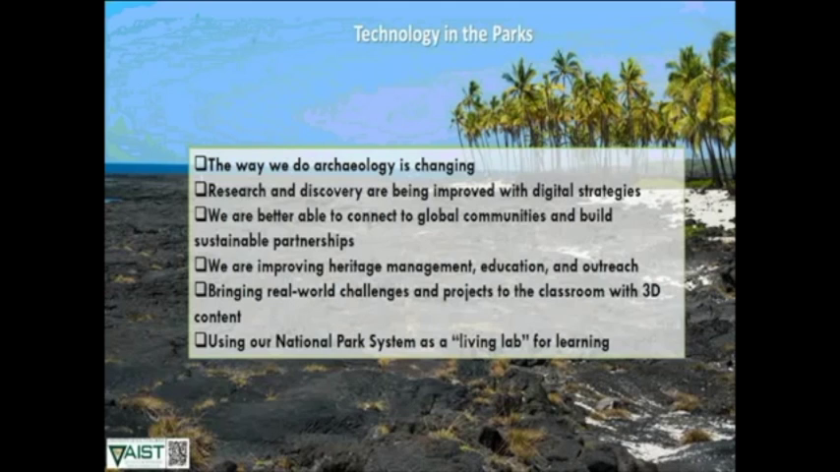So, in conclusion, I'm hoping that you'll have some questions. We're really seeing that archaeology is changing. Technology is continuing to change, and we expect lots of new things in the coming years, and we're trying to stay ahead of that and showcase these things to the Park Service. We're really able to connect better to people in general and create better sustainable partnerships with the National Park Service through utilizing technology.